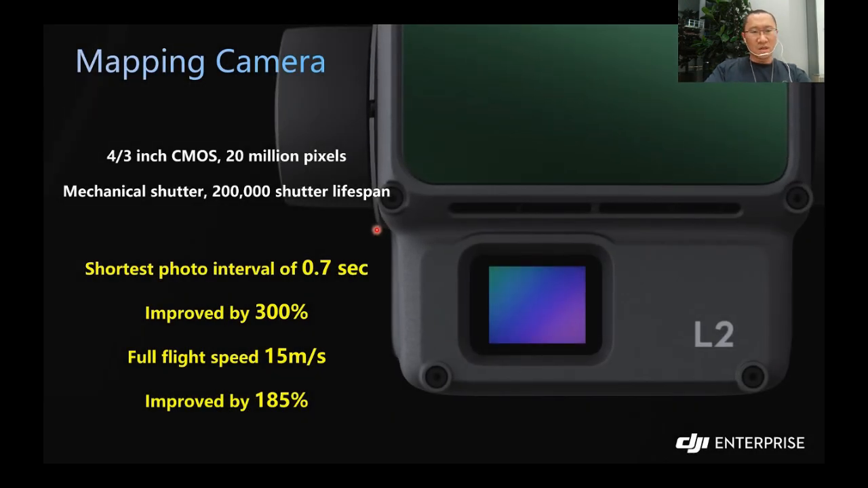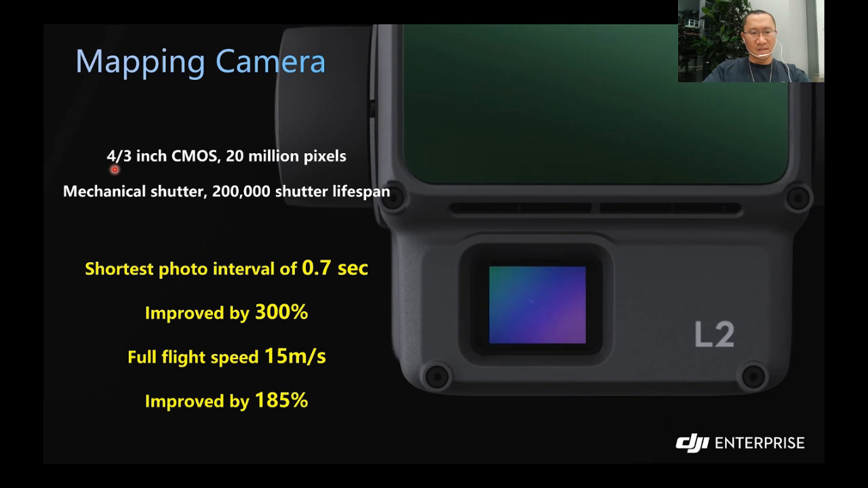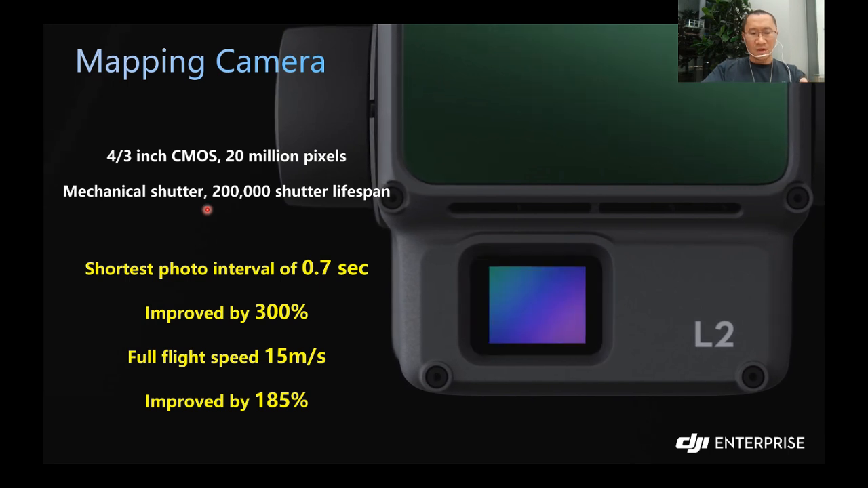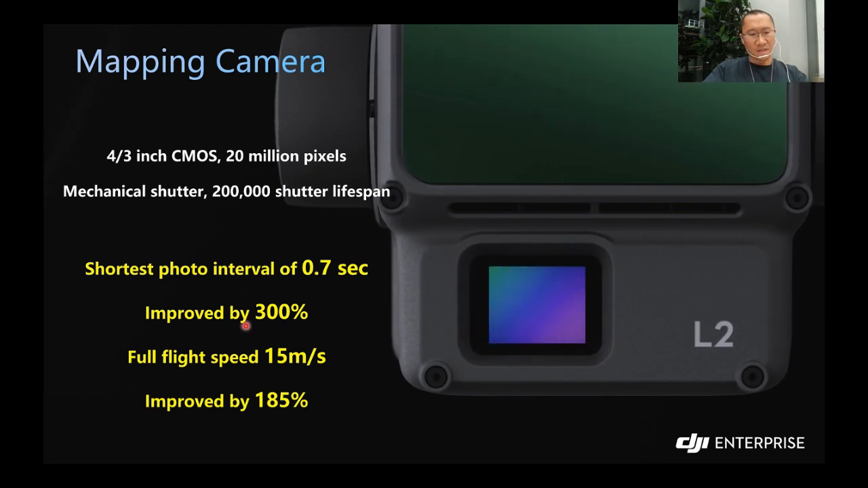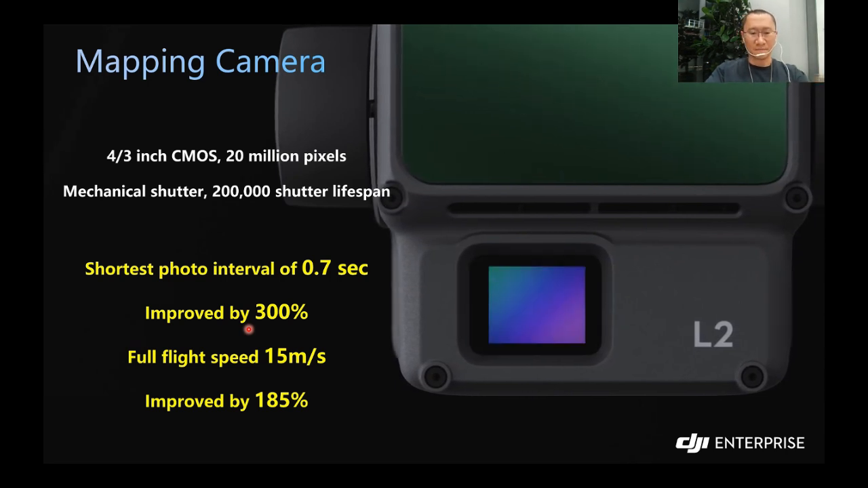Okay, we have also equipped this LiDAR sensor with a very powerful mapping camera, which has 4/3-inch CMOS, 20 million pixels, with mechanical shutter, 200,000 shutter lifespan. Now the shortest photo interval is 0.7 seconds, which means every 0.7 seconds you can take a picture. So in this way, it has been improved by over 300%. Since the shutter speed has been improved, now the flight speed can go up to 15 meters per second.